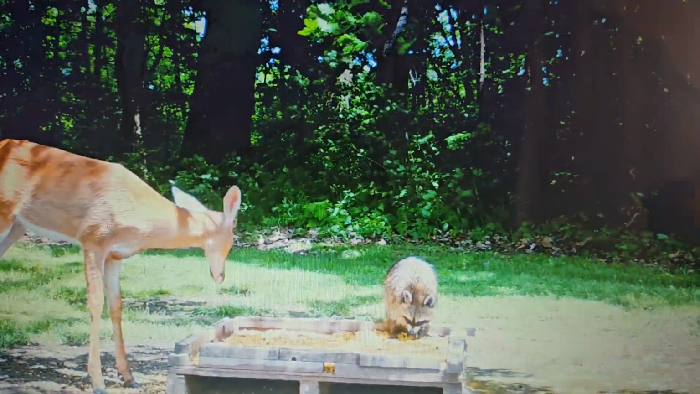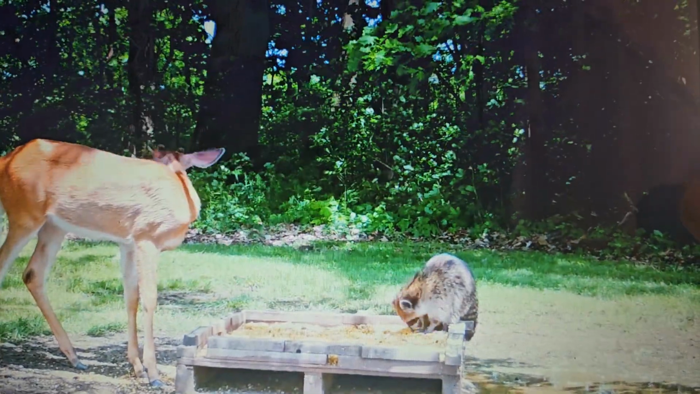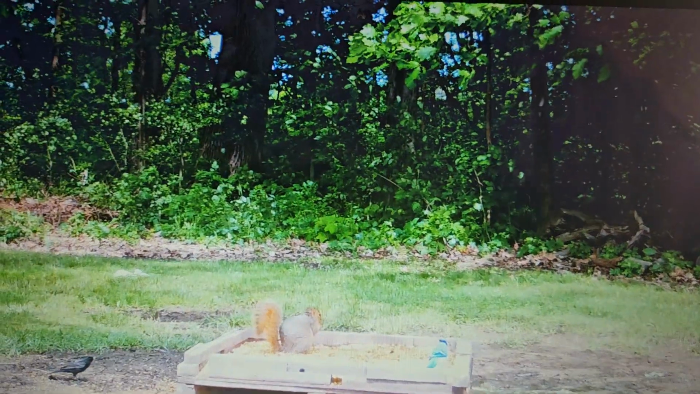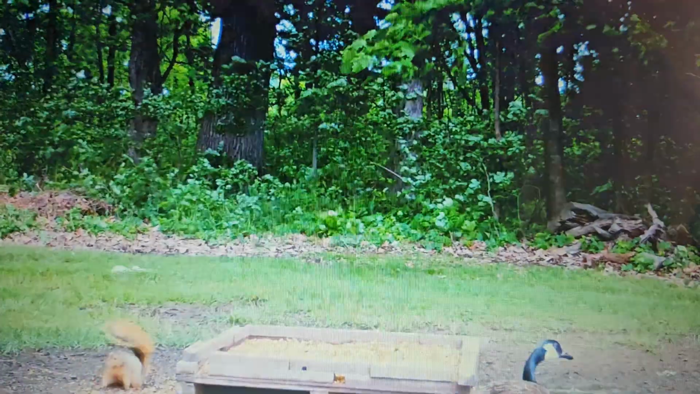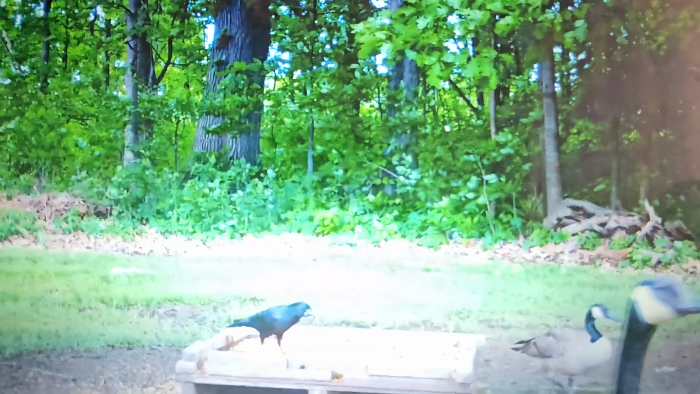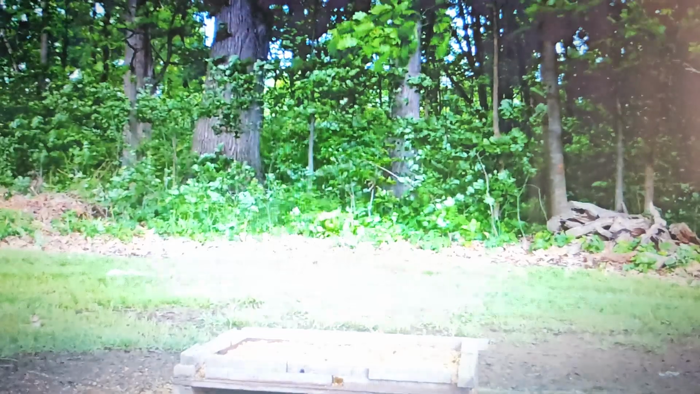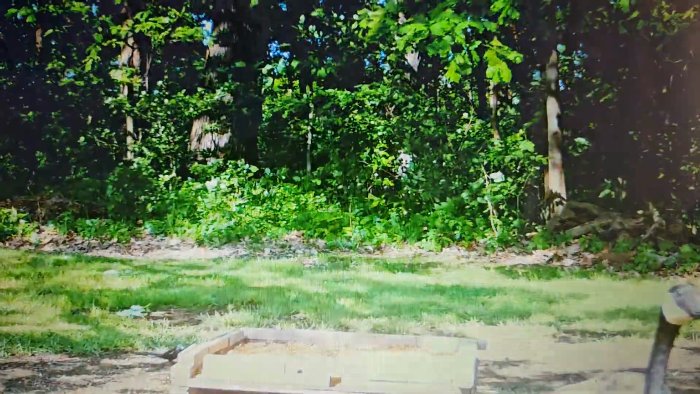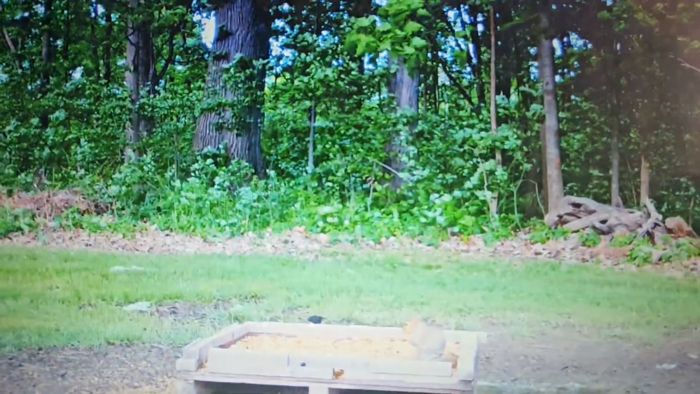This is a young buck. There's a stupid goose. Most of the pictures are deer.